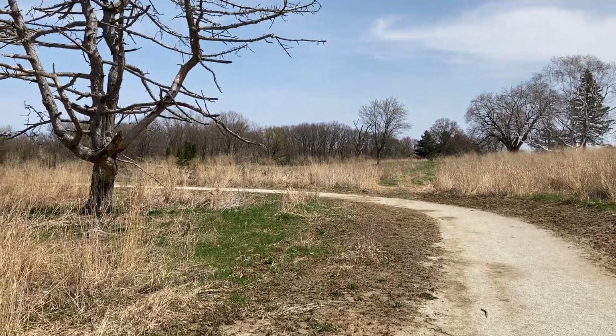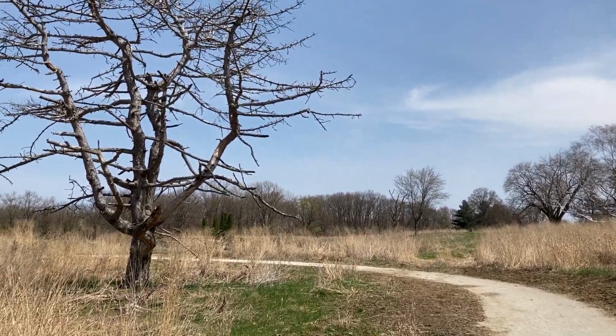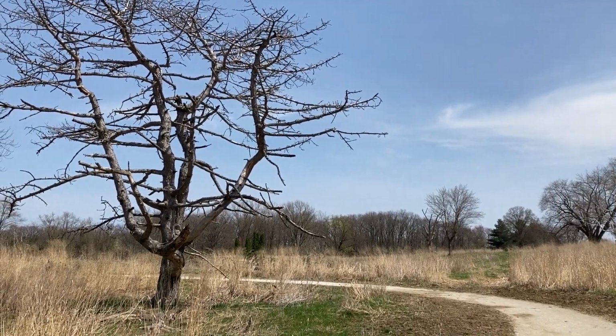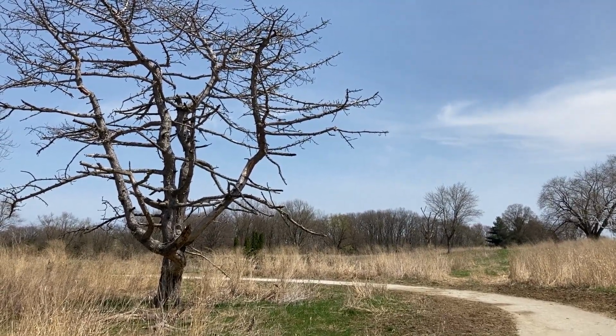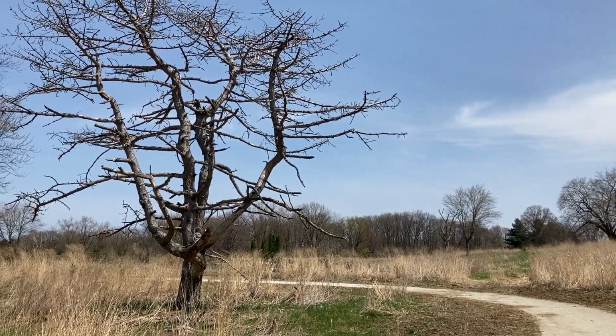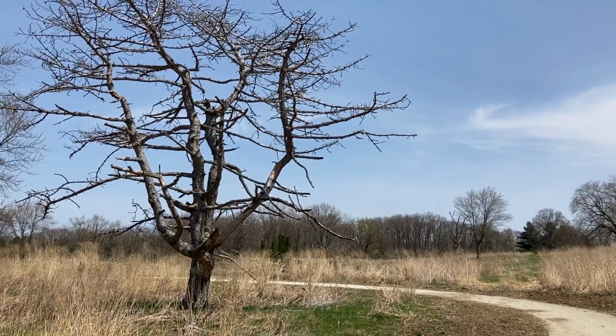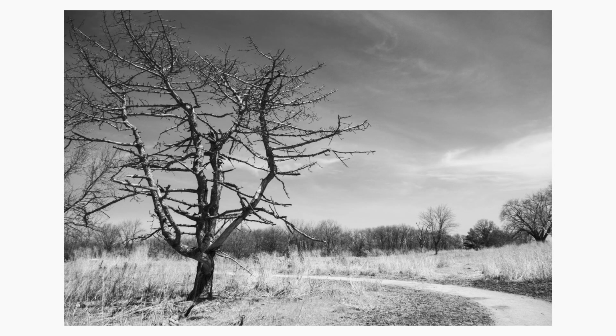I'll keep coming back to trees, and that's why I like it here at the Highlands. There's a lot of different trees here. Some are alive and some are not doing so well. This one is a great one with pointy and really sharp looking branches and limbs, and photograph that against the sky and you've got something really dramatic going on.